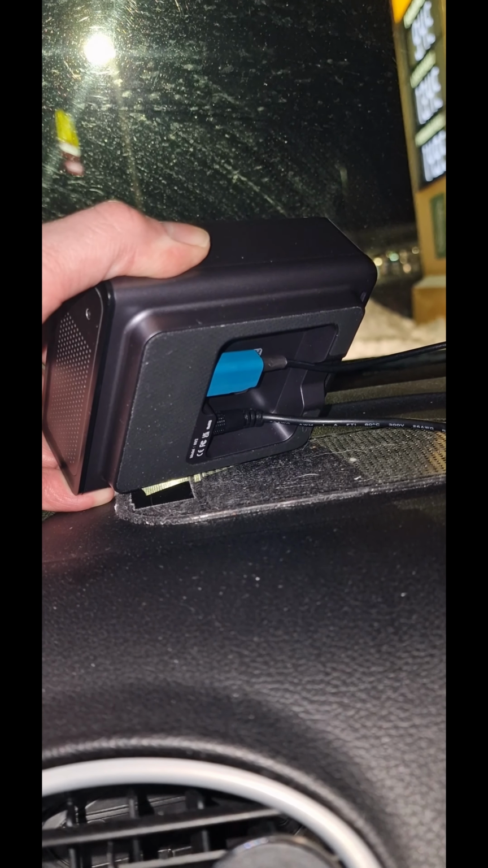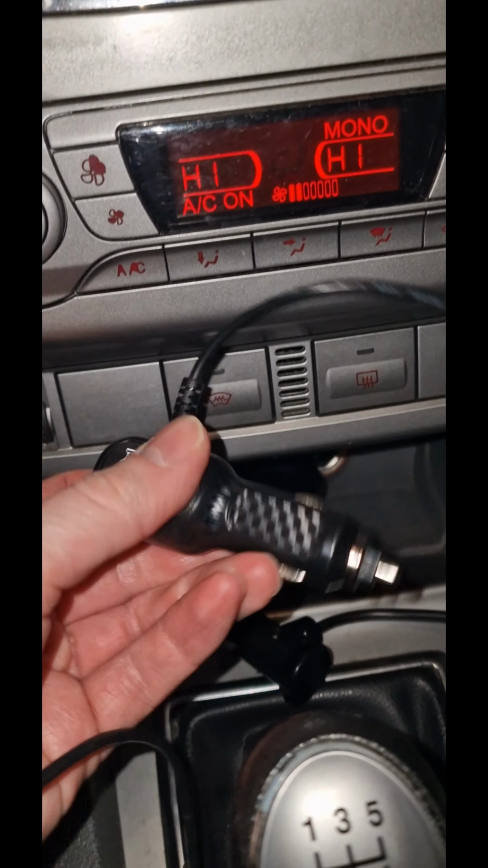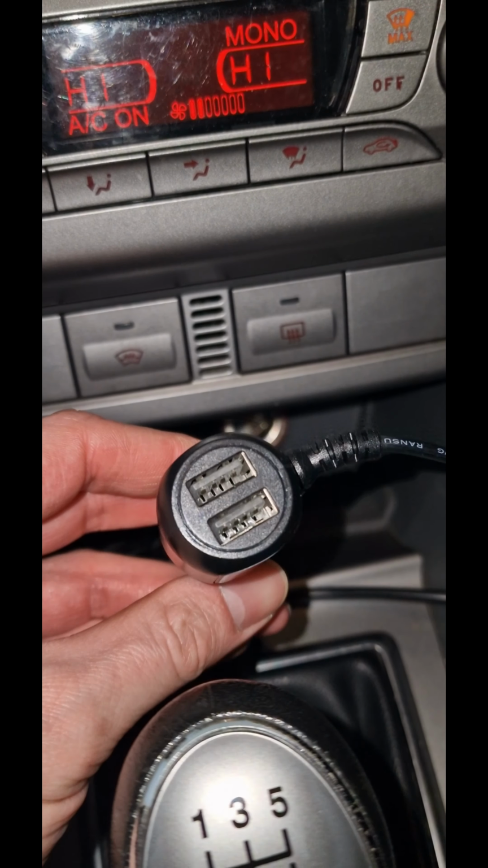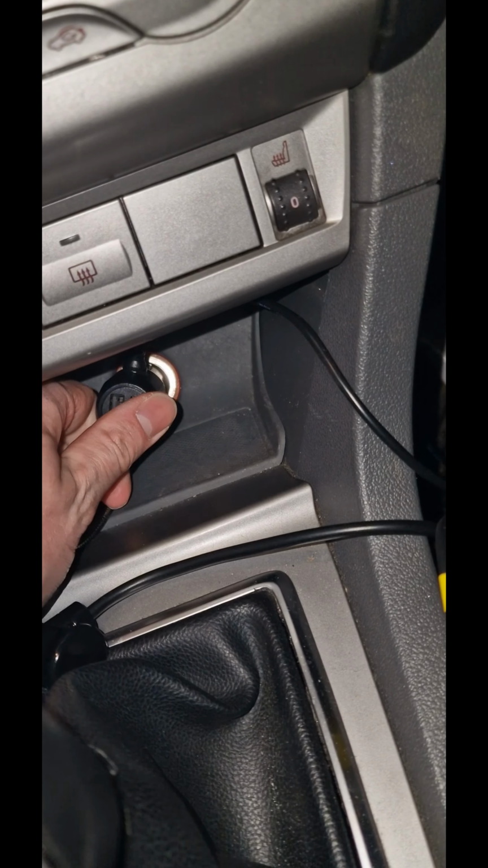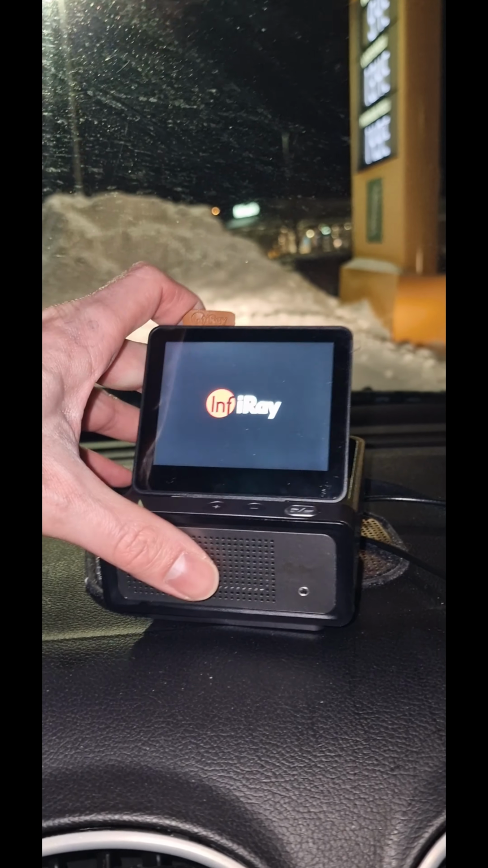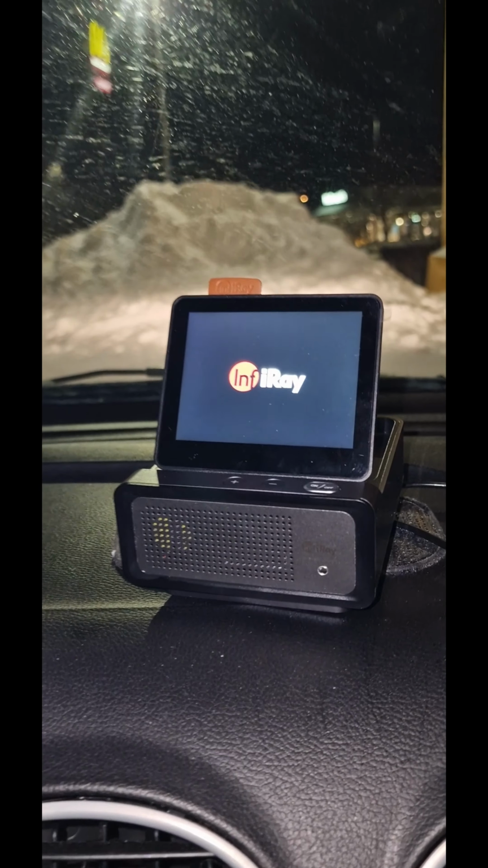Installing the system to the car is very fast. You just plug in the cables. The above cable is the camera cable and the below cable is going to the cigarette plug. The plug is looking like this. Then you just put it there and wait while the system starts.